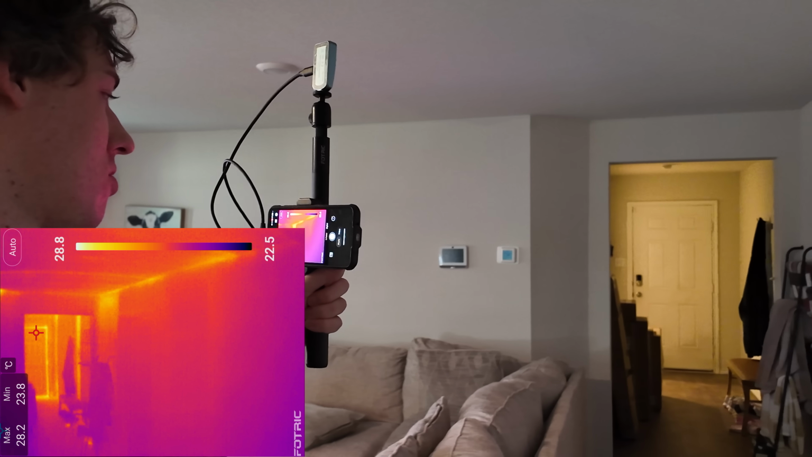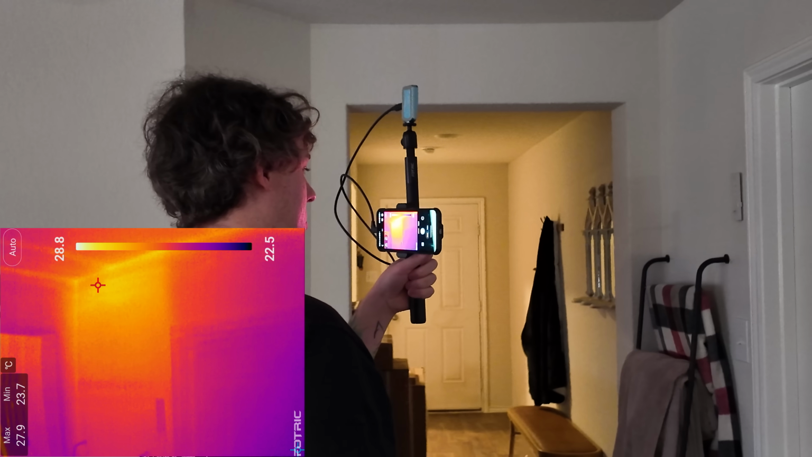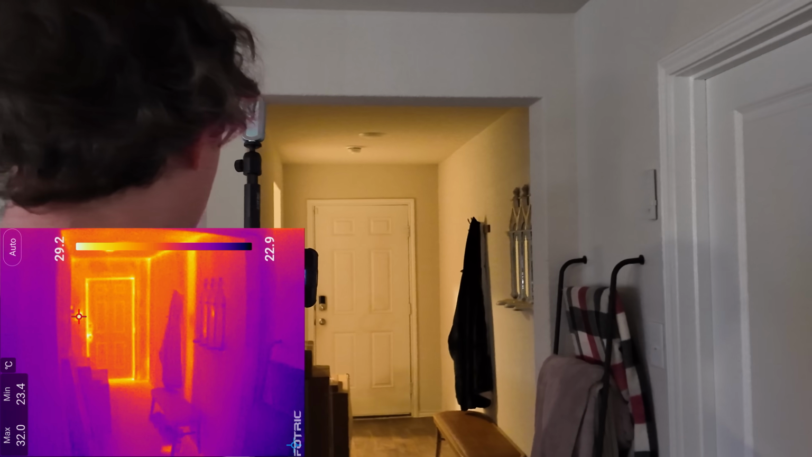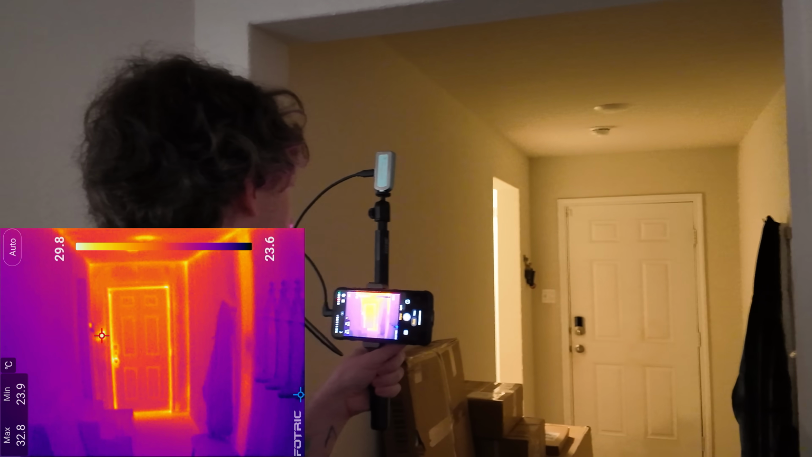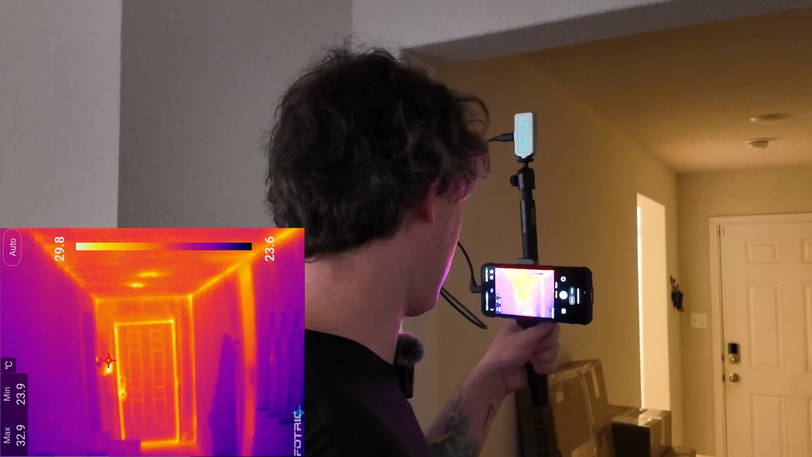That corner is a little hot. There may be an entire strip of missing insulation over here. Hold on. I may have spotted another one. I don't think there's insulation here. Well, that's nice. And then our front door looks like the entrance to hell, literally. Look at that. It's a complete perfect ring of heat where the weather strip just did not work. There's the light switch on the left you can kind of see.